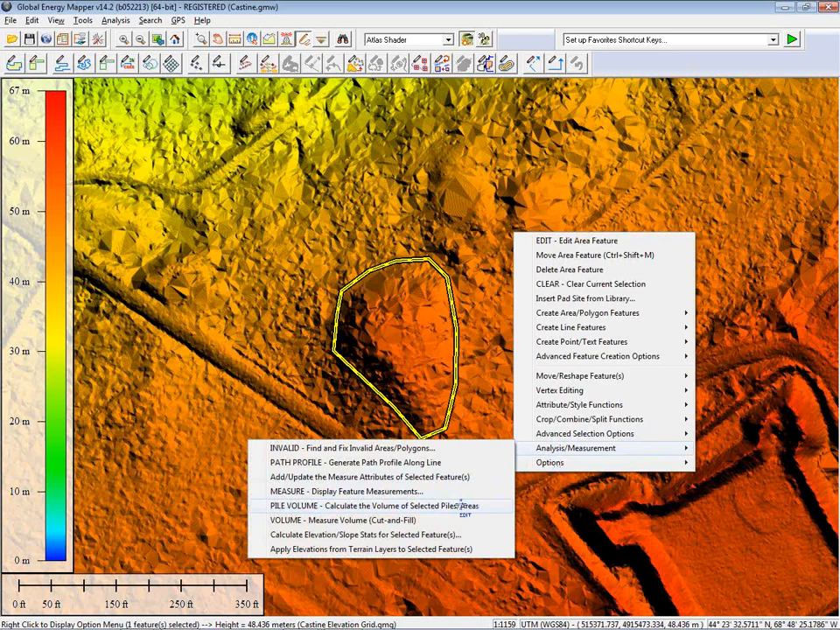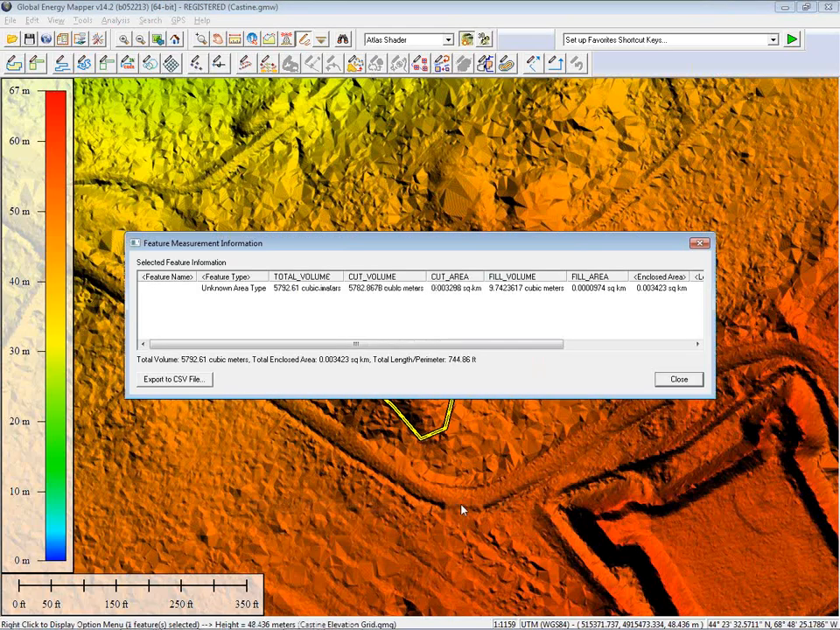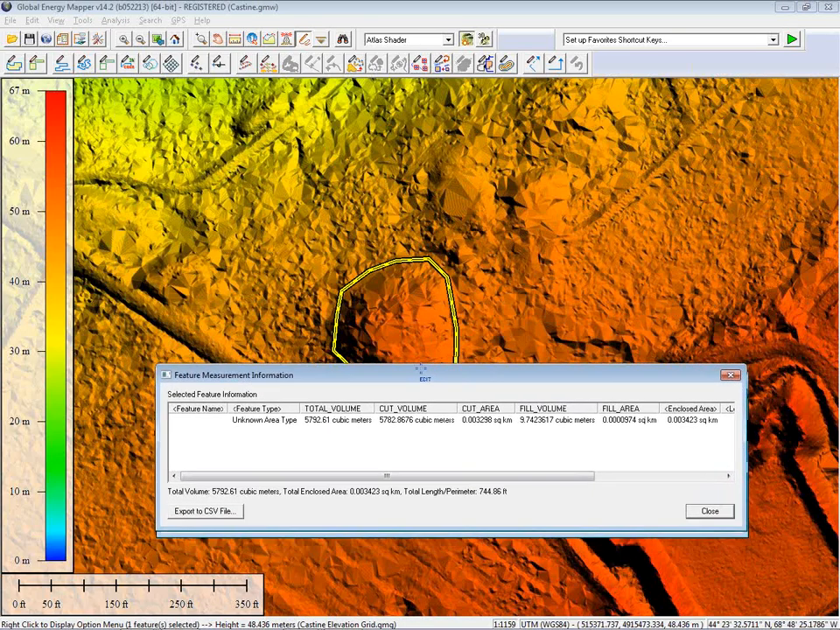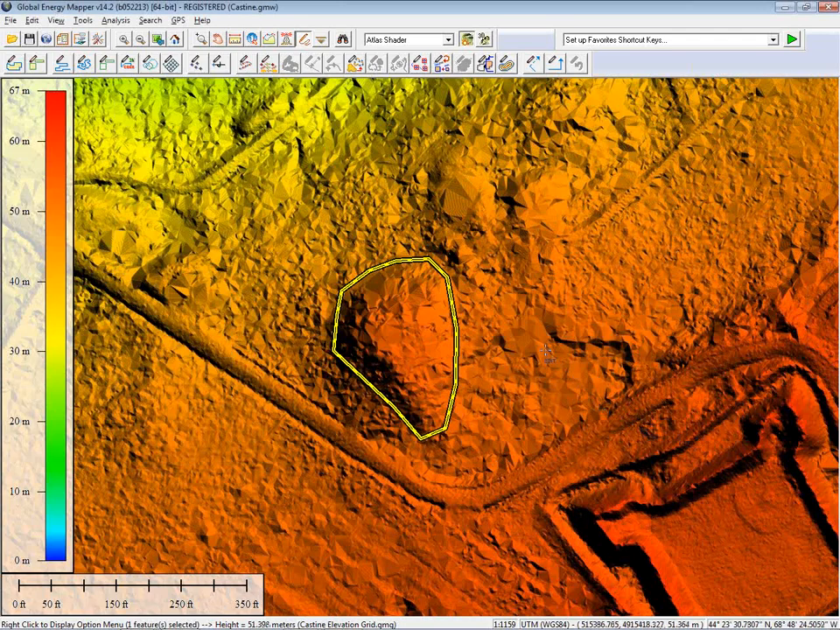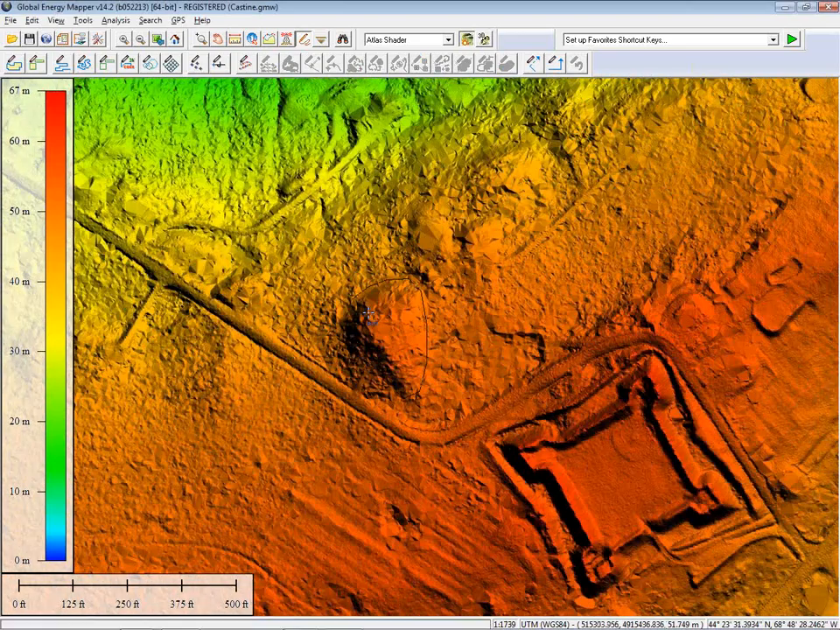Now, the way this works, obviously, the specific elevation values that are underneath the linear or the area feature are going to be used to determine the actual volume of material. And this is a very simple procedure, a very fast procedure. In this case, my total volume is indicated at the bottom of my screen. About 5,700 cubic meters of material are within this area. So if I was trying to draw up a contract to have someone remove this material, I know very precisely how much material needs to be moved. So very useful tool and very easy to use, as you can see.